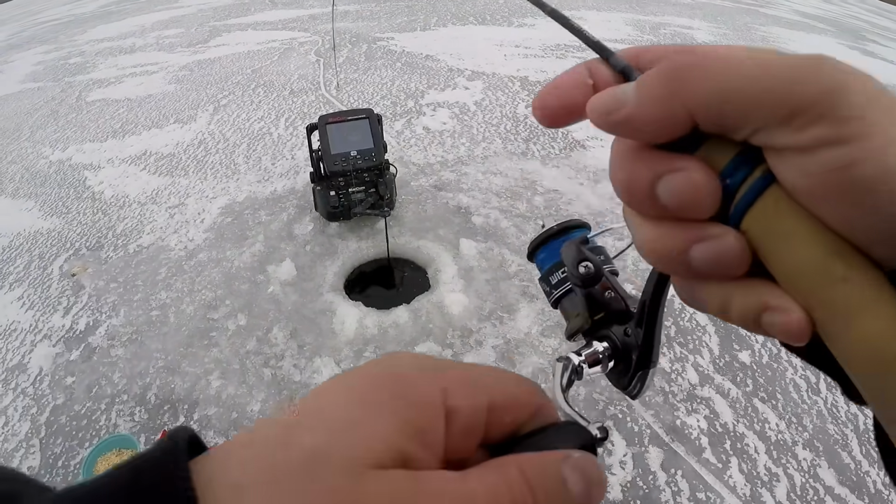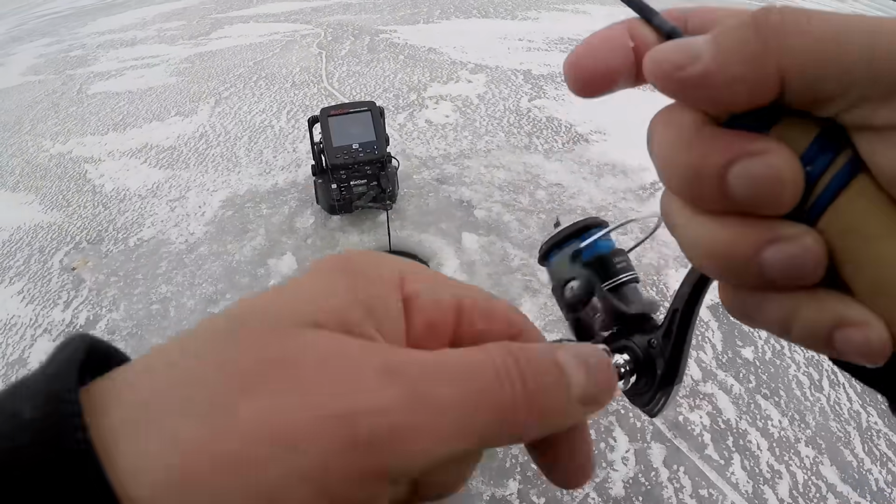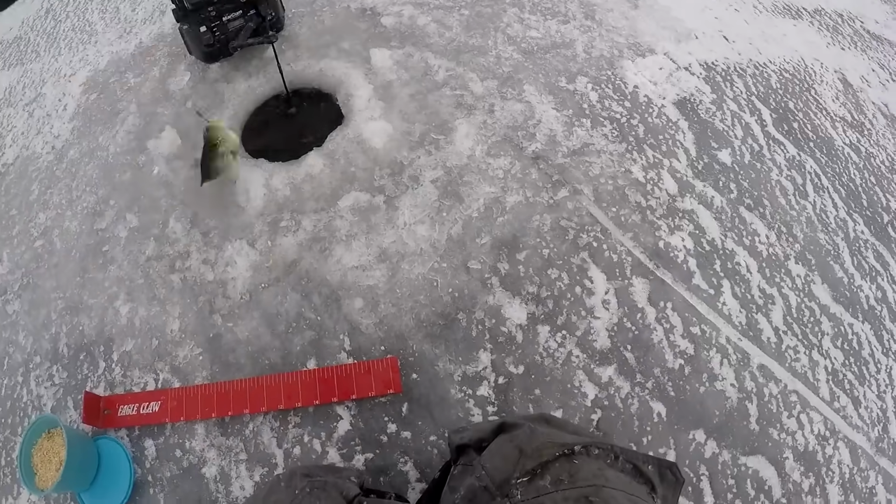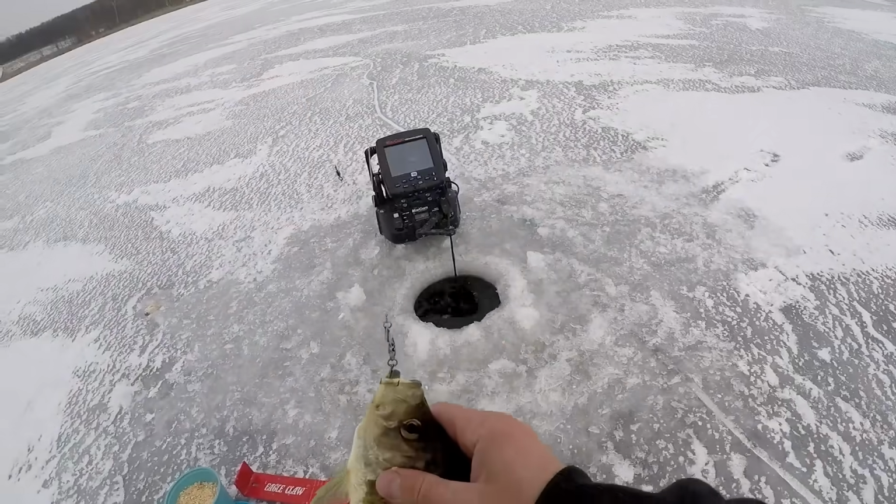Another hookup. Same thing. That treble hook is making all the difference for you guys. I guarantee it. You got a crappie right there. Much bigger hook.